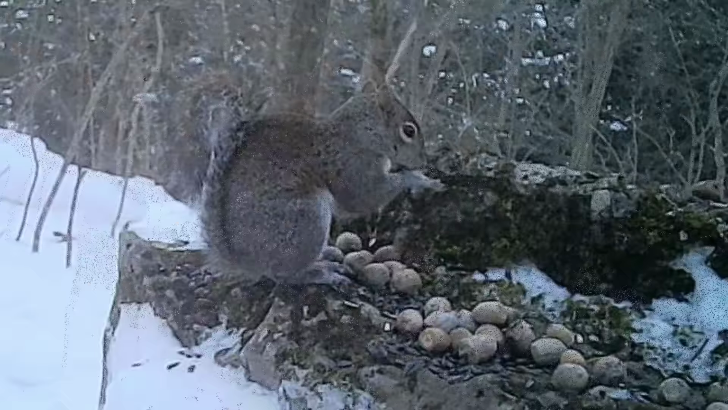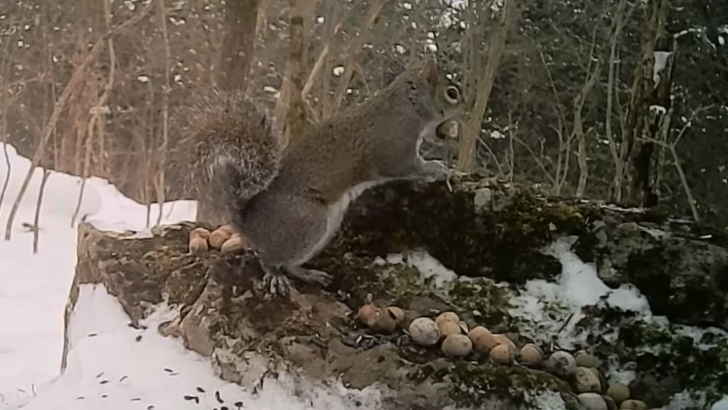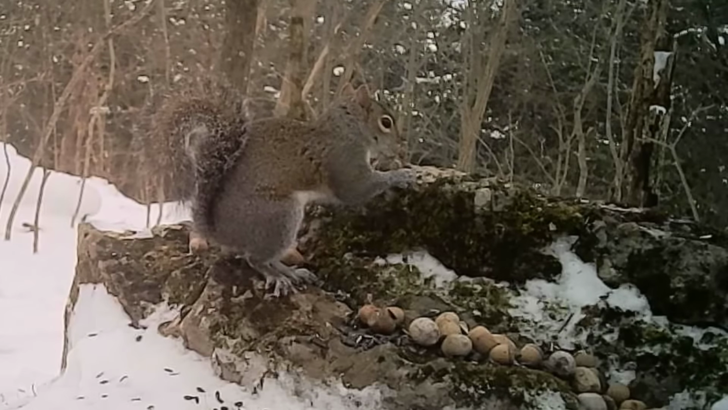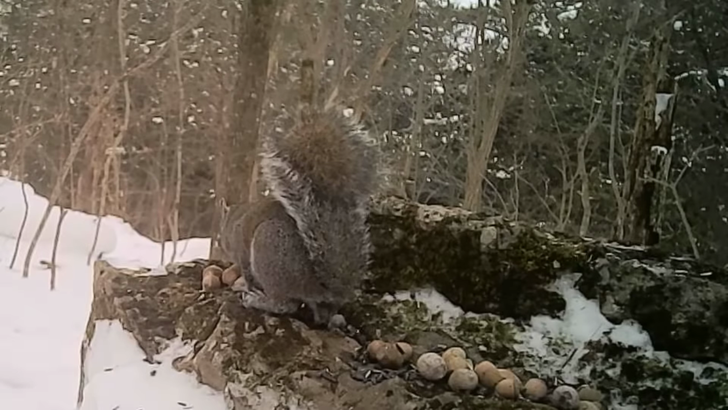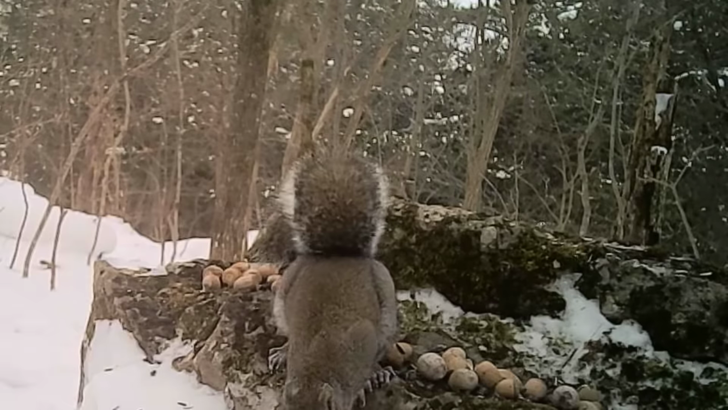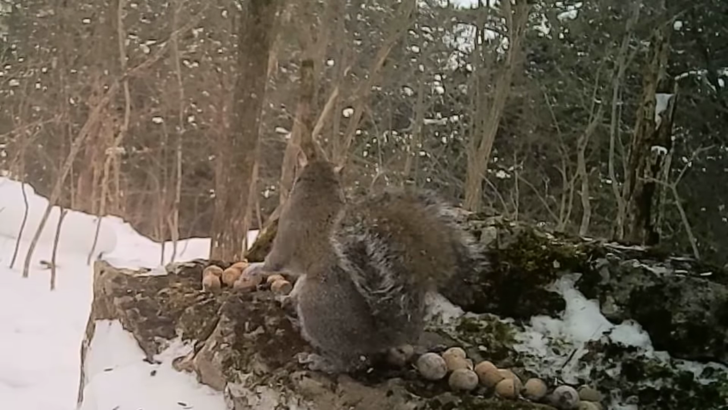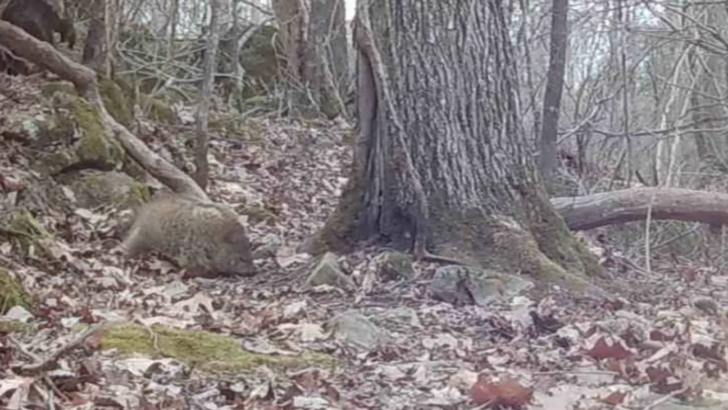I'd save these acorns from the fall for him, for hard times. And I know he appreciates it, even though he don't know it. But he has a good time. Glad to see the little animals feed.